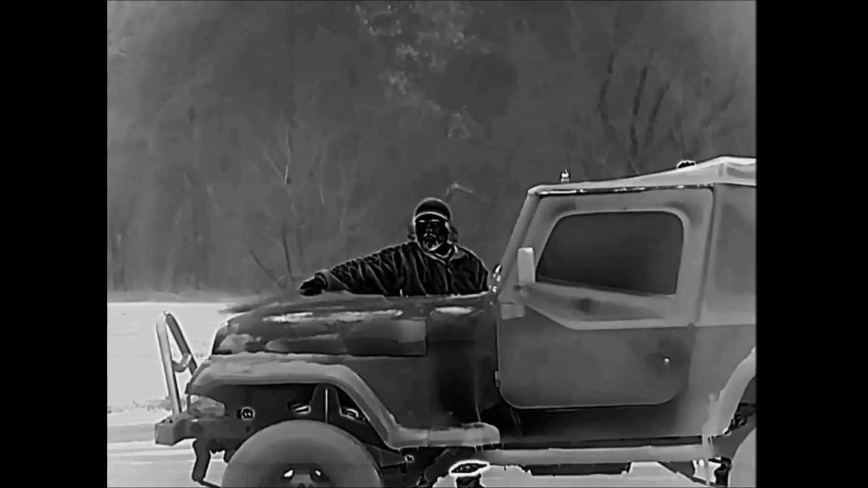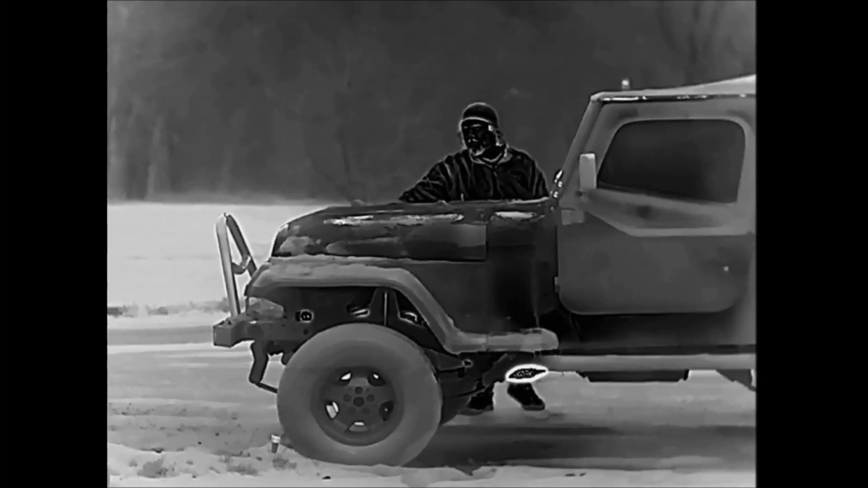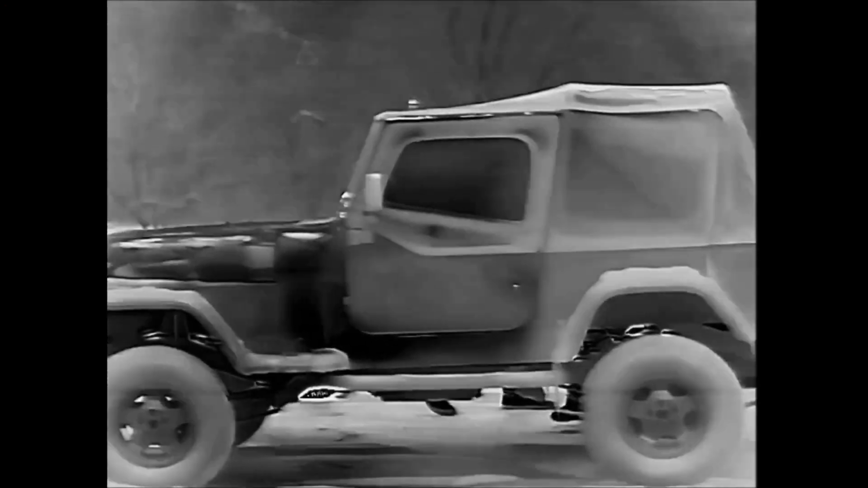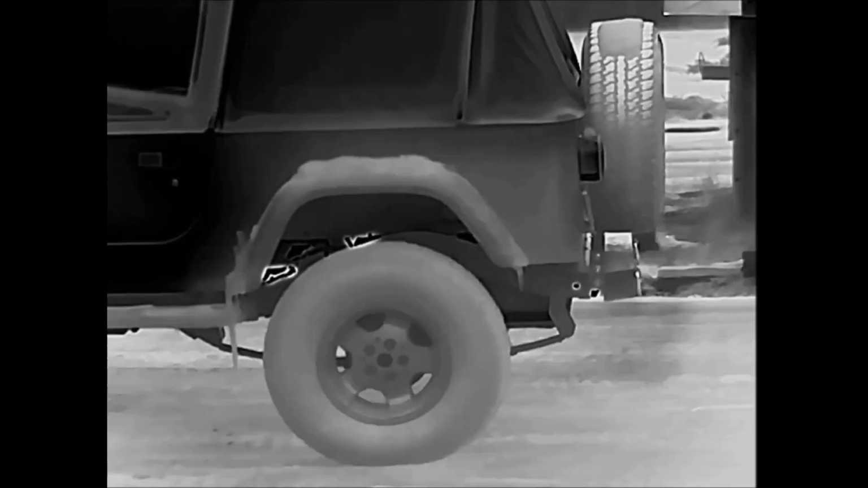8 times zoom. And I love how smooth it zooms in and zooms out. Oh, there's another refresh rate screen. So again, with thermal optics, all of them do that. This has a 50 hertz refresh rate, I think they call it.